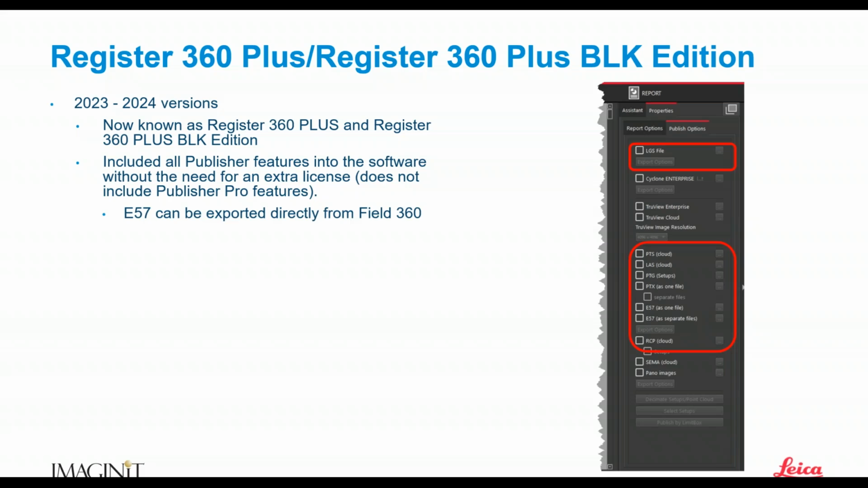Okay. This also includes being able to export an E57 directly from Cyclone Field 360. For those of you who may be new to the Leica environment, Field 360 is an app that runs on iOS or Android and allows us to control our scanners and register data out in the field.